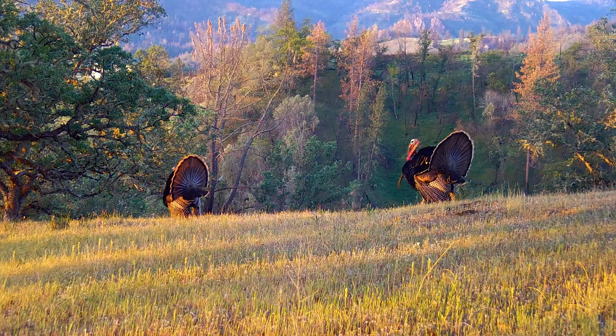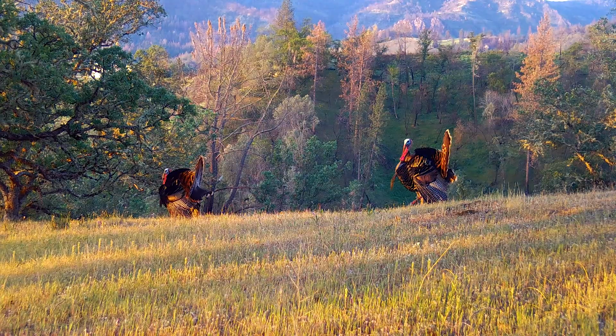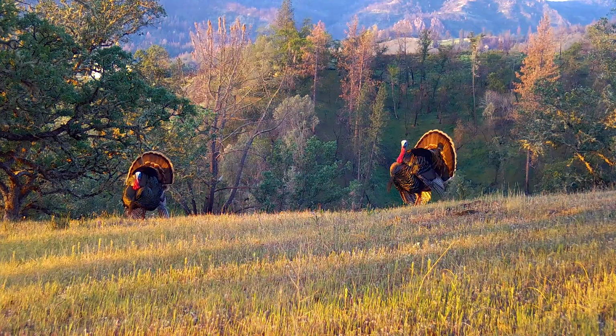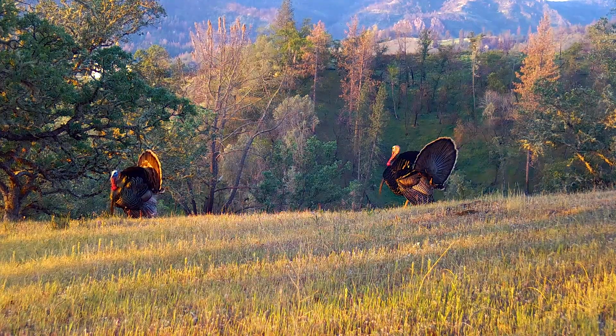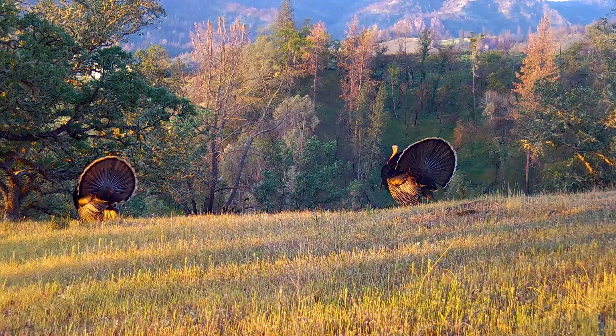In the early spring mornings, hopeful suitors gather upon hillside meadows to gobble and display their prowess. They're a popular bird targeted by hunters around these parts, and as expected, are very wary.